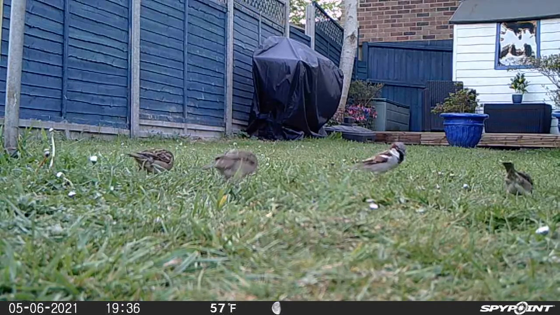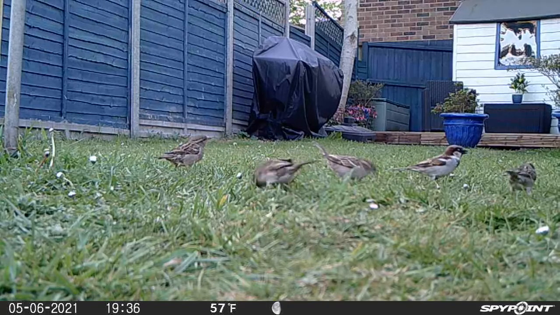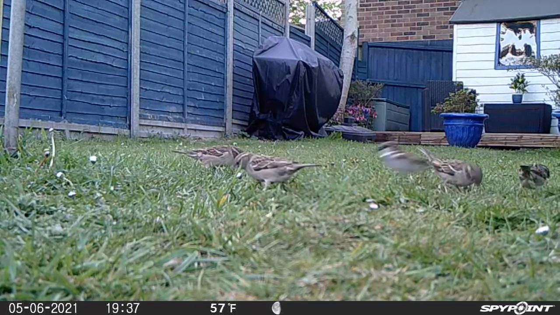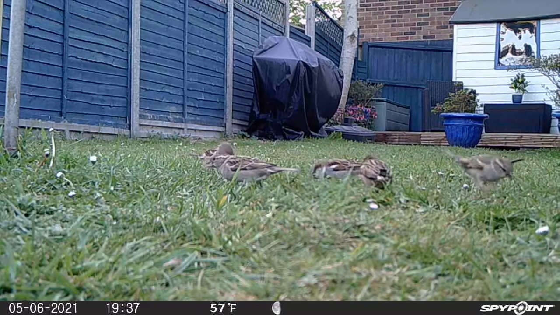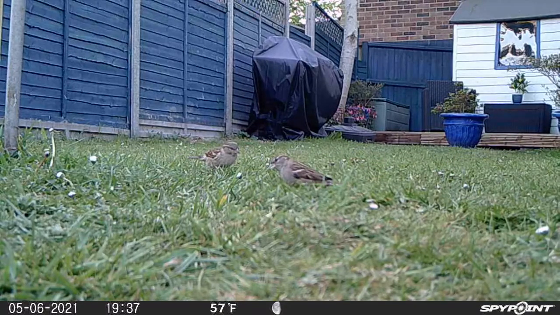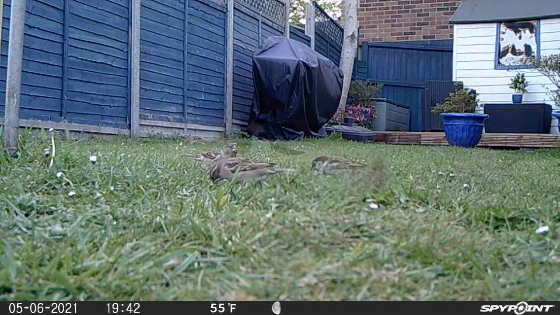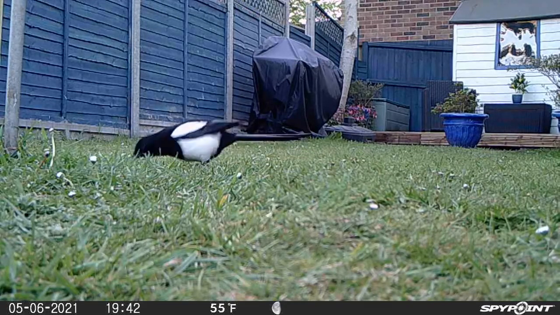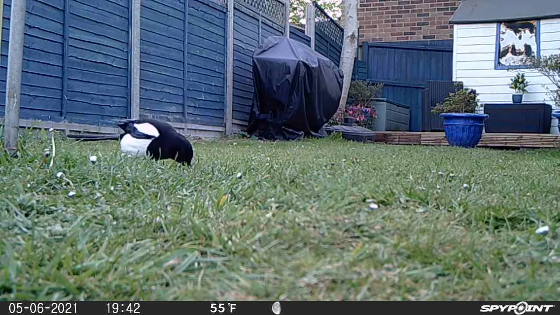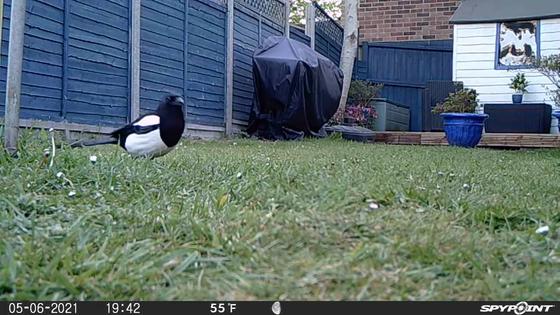8:25 in the evening and the house sparrows are back, probably having a last feed up before they fly off somewhere to roost for the evening. And my mates, the magpies, come back and scare off all the house sparrows, but they will be back for a final feed before disappearing for the evening.